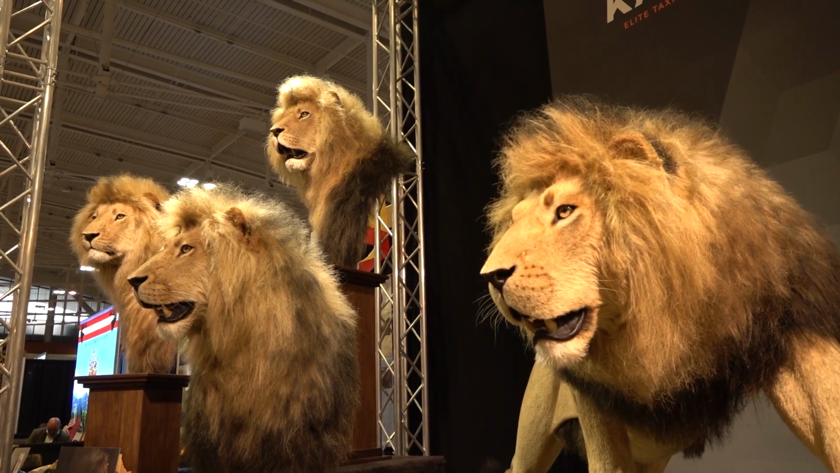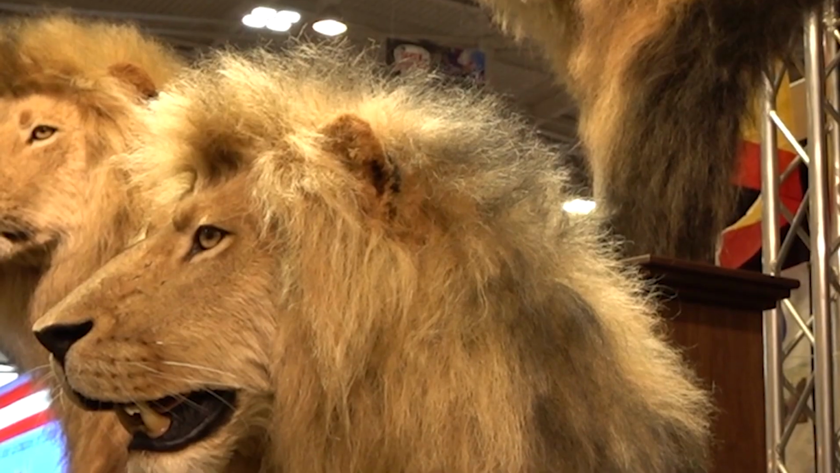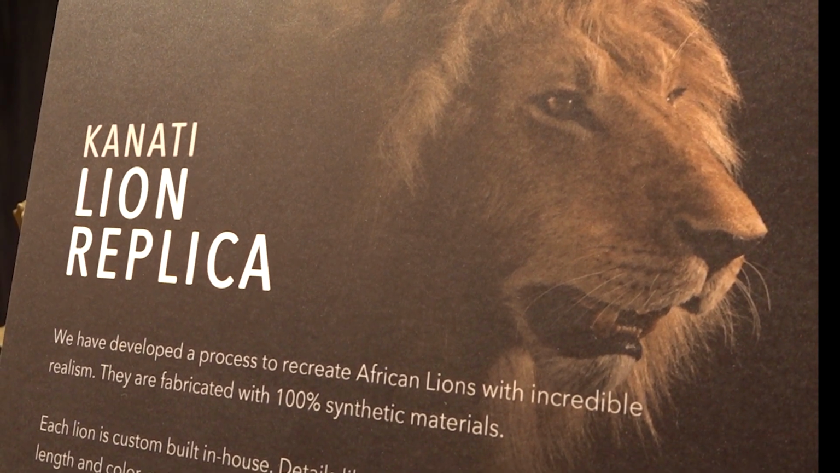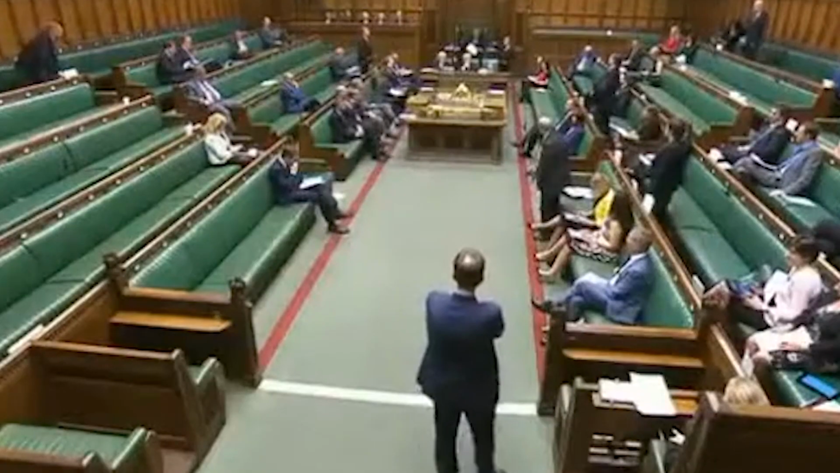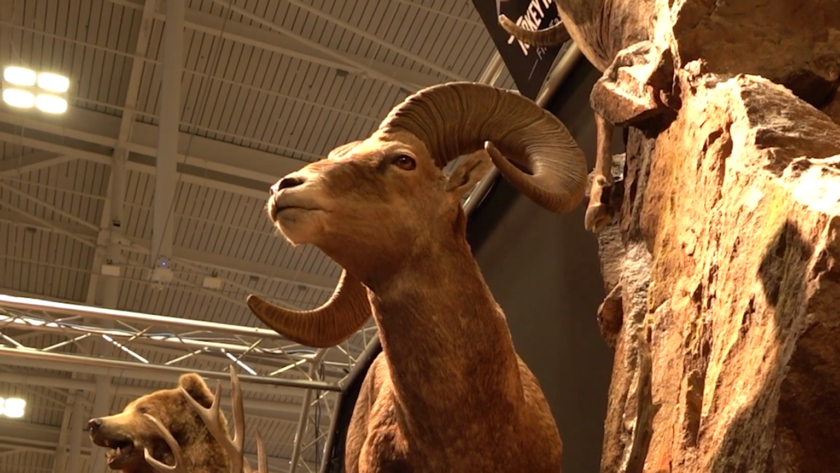Would you like a lion in your living room? You won't be breaking any laws if you do. Not even the upcoming private members bill by MP Henry Smith in Westminster to ban the import of hunting trophies. These lions are flawless, realistic fakes. They can be designed to be just like the lion you shot. They can be cheaper than a full mount of your lion, and they will never suffer from moths. Rishi Sunak's government is backing Henry Smith's anti-hunting bill, even though these replica trophies mean it will be obsolete before it hits the statute book.